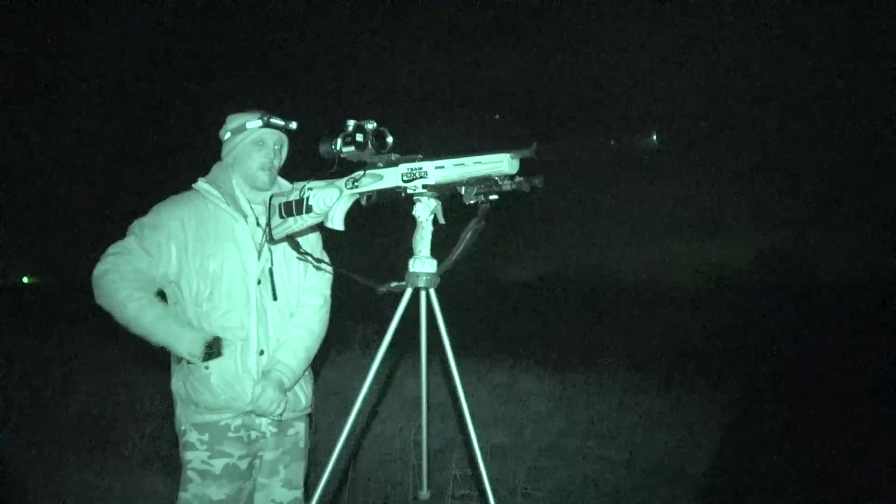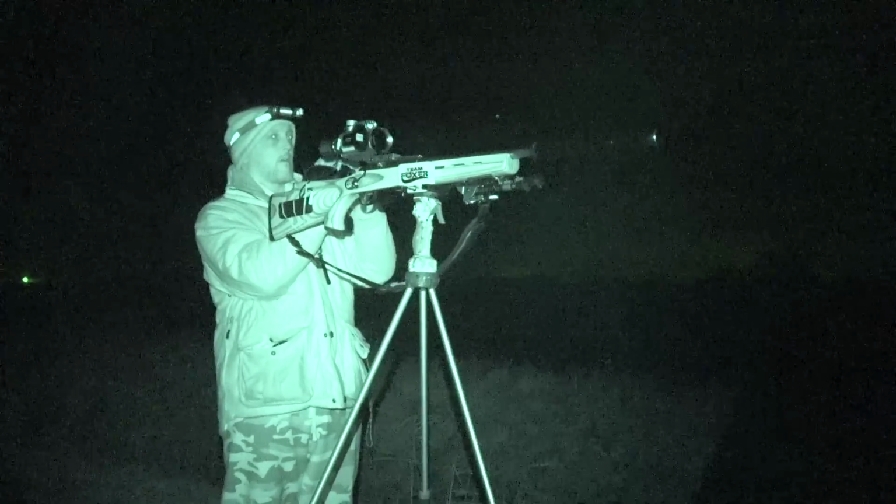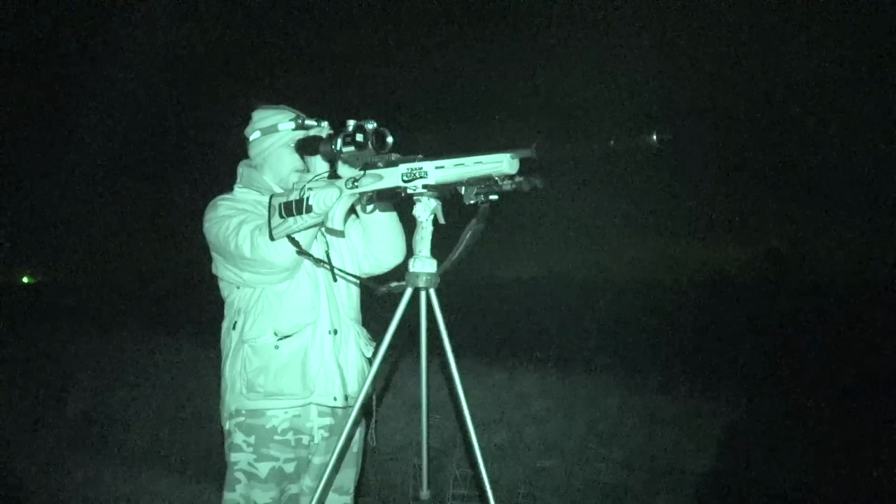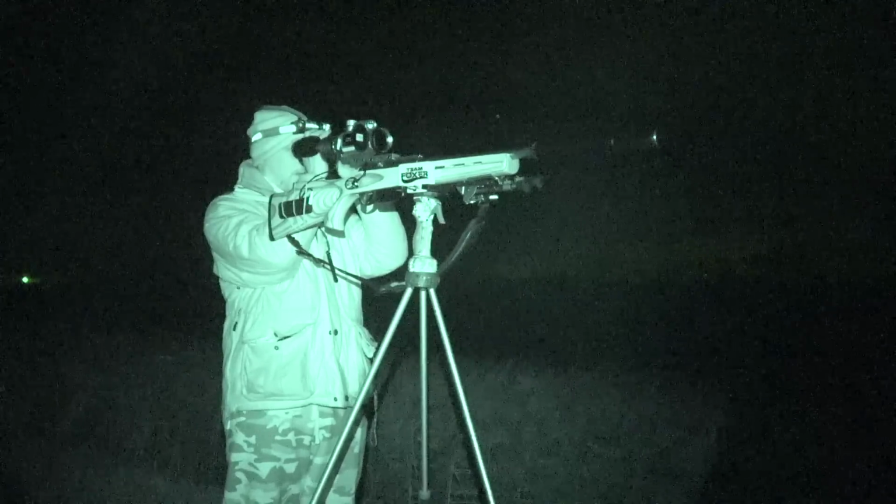So I'll rattle a couple more through it, and ideally want to be near the top bit of that tape there, because I want to be an inch high at 100 yards. So another couple and we'll see how we get on. And an extra couple of shots is all it took. A recent firmware update for the thermal means you can now zoom in when zeroing to make fine adjustments, and I was more than happy with the results.